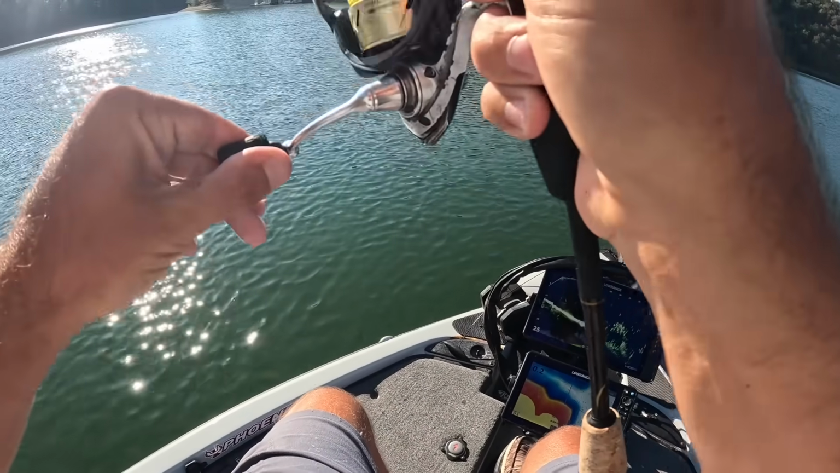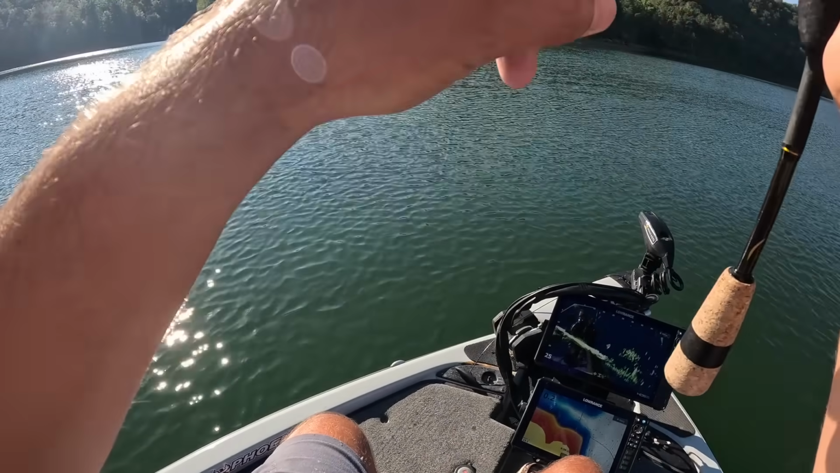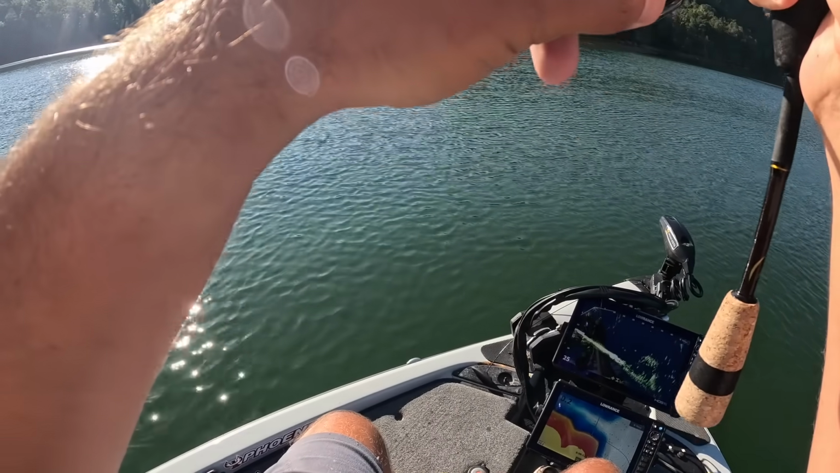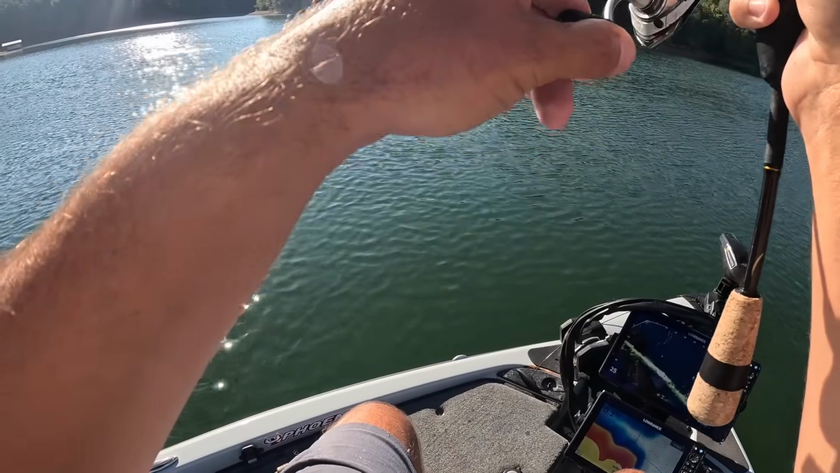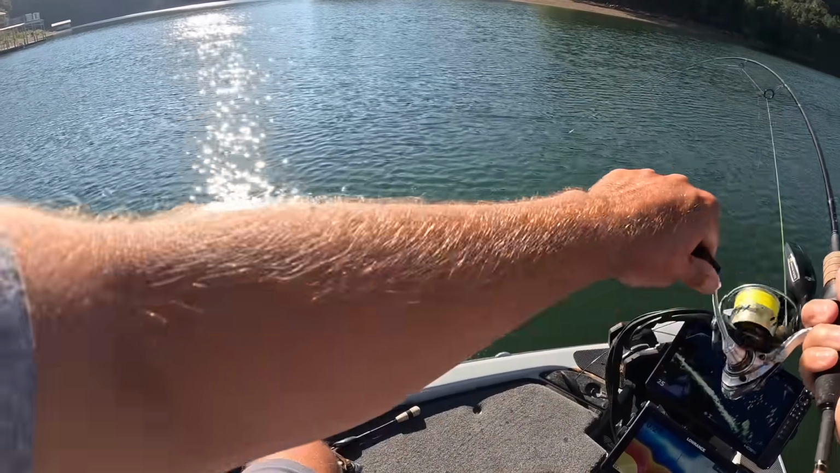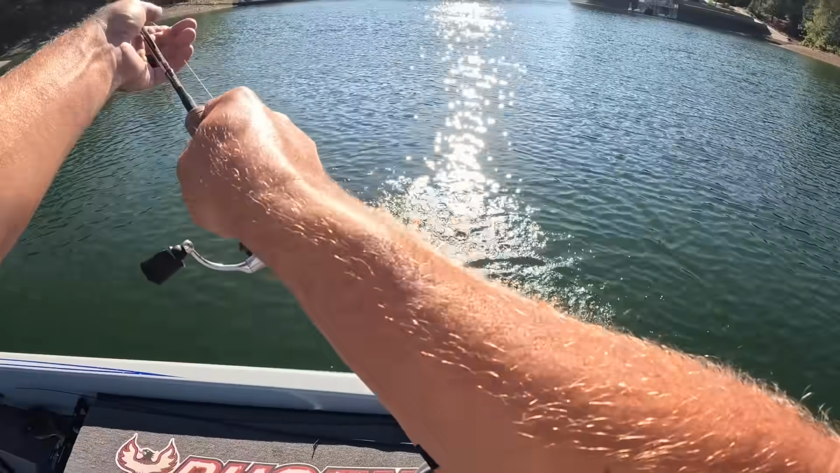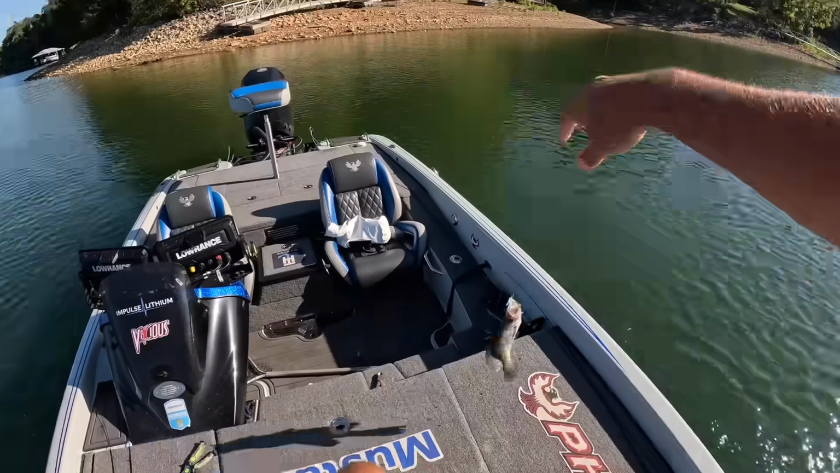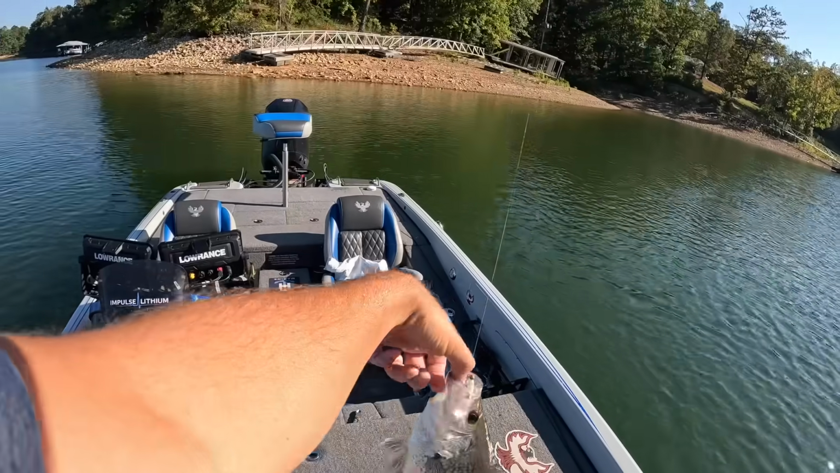Here we go. We got that one. Whoa, whoa, whoa, what do we got here? This is a good crappie right here, I believe. Oh yeah, that's what we come after now. Let's flip him up in here. That's more like it. That is more like it.